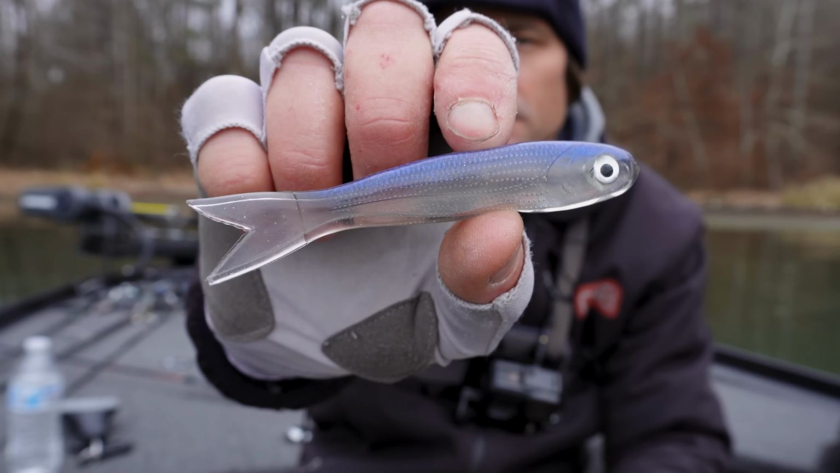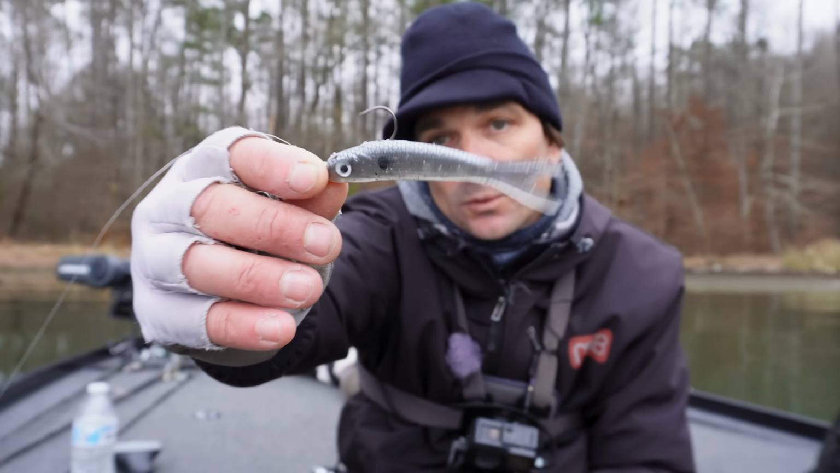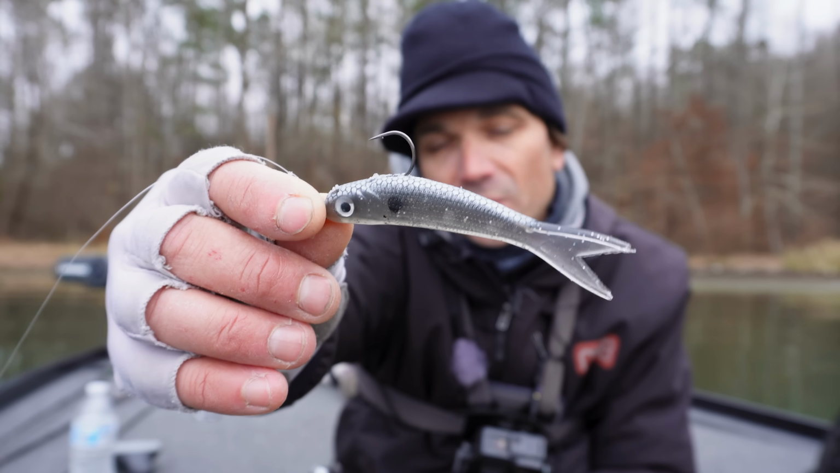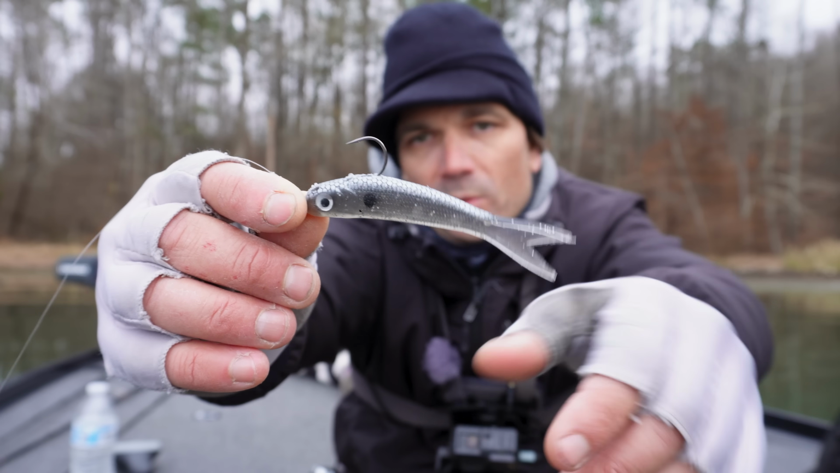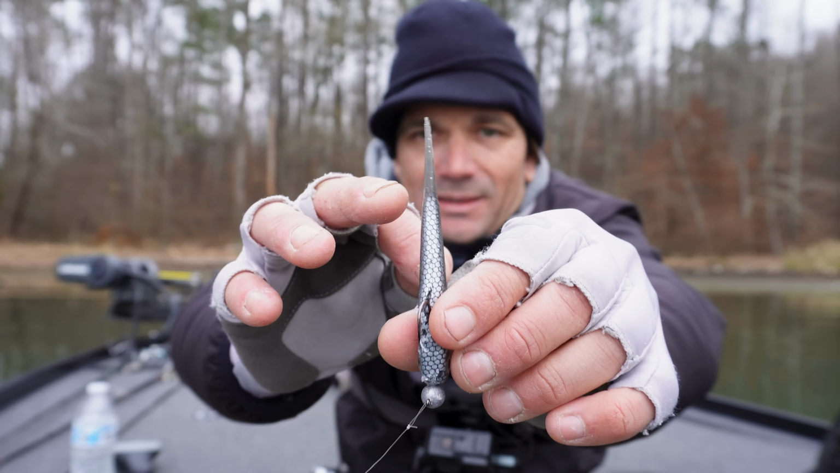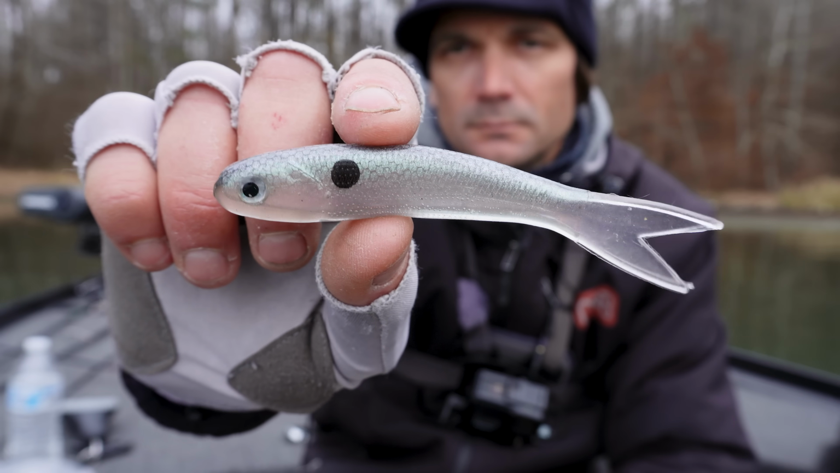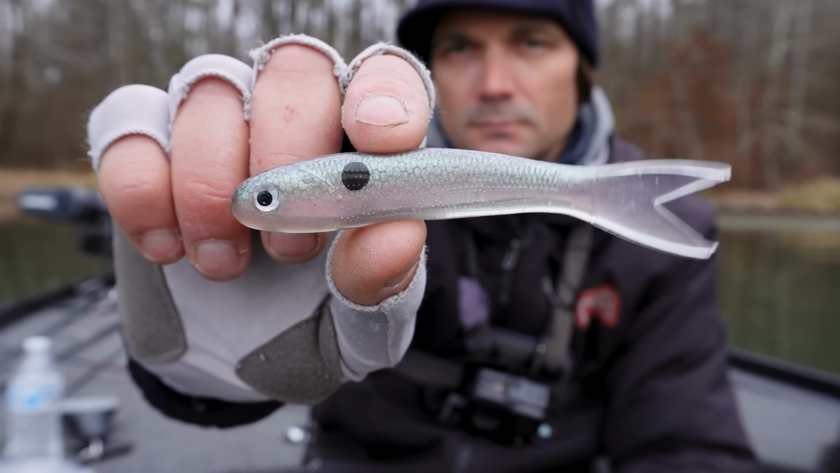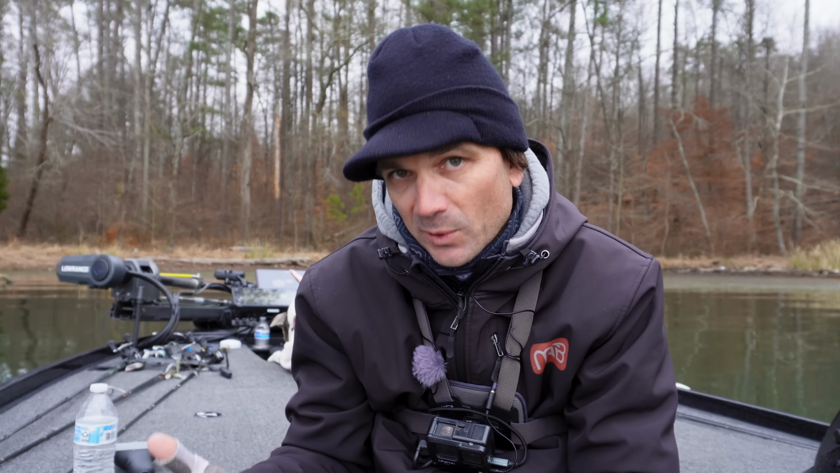Val wanted something that was a little bigger offering. I wanted something that was a little more castable, and he basically came out with this 3.5 inch, and then there's also going to be a 4.5 inch version. It's a hollow body swim bait with a straight tail. Super simple, but it's a lot easier to cast than some of the other baits, like those thin little soft plastic minnows, 2.5 inch, 3 inch. It's also a little bit bigger offering, not only the 3.5 but also the 4.5.